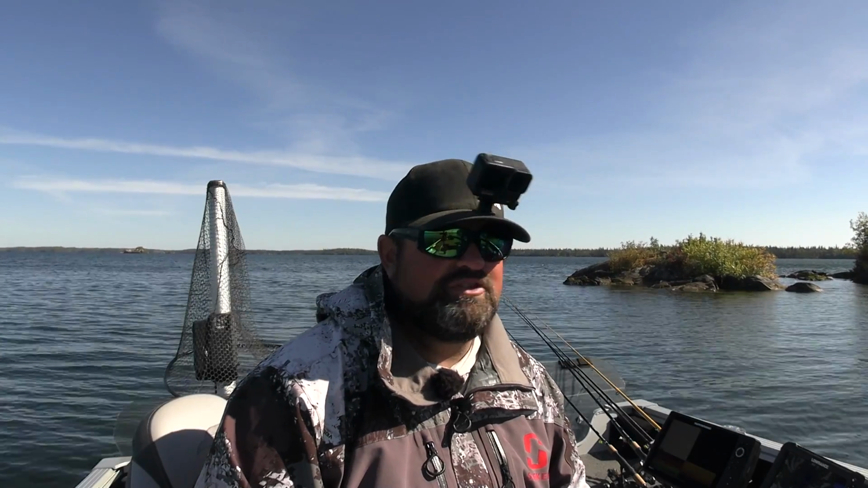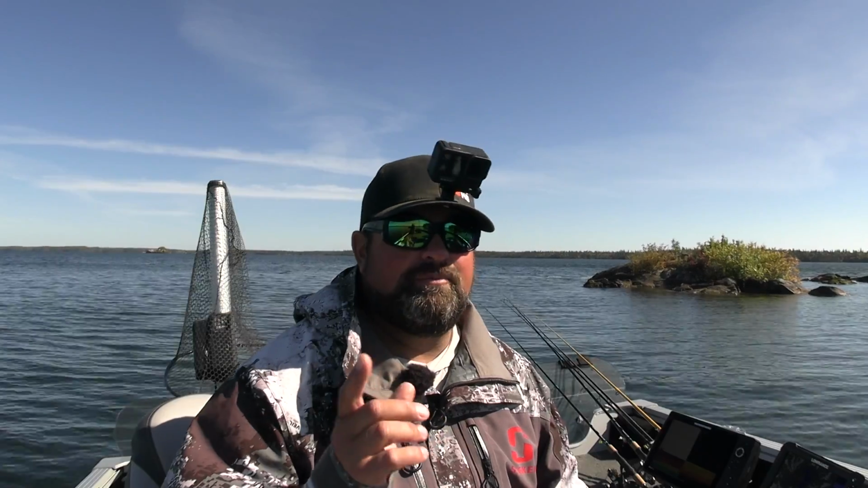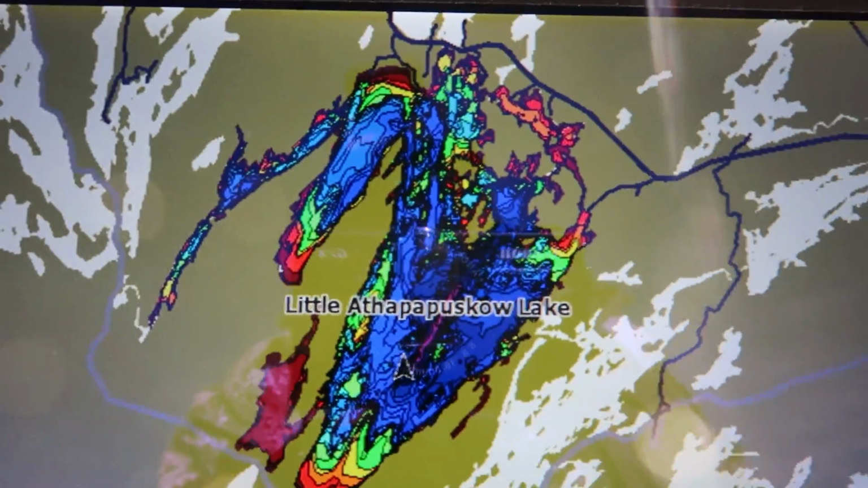The Garmin stuff though has been so reliable. Eventually you'll see more Garmin on my boat as I go. One thing I'm still going to have for quite a while is the Lowrance system, because they have this company called Angler's Edge Mapping that is doing a lot of mapping now. And the lake that we're on, Little Athapapaskow, as you can see, is mapped.